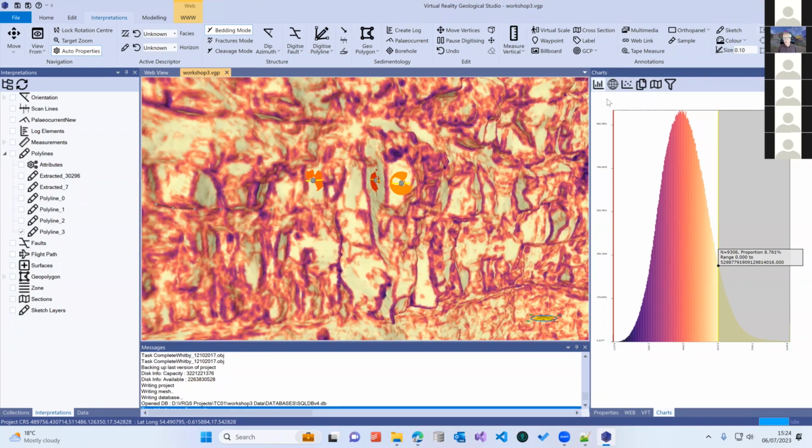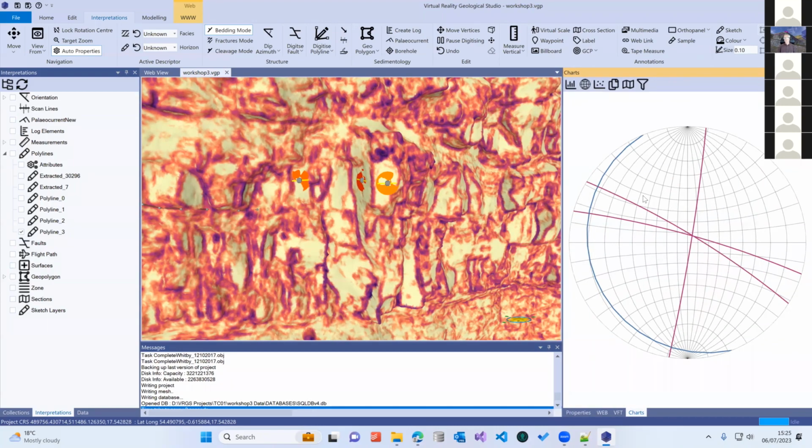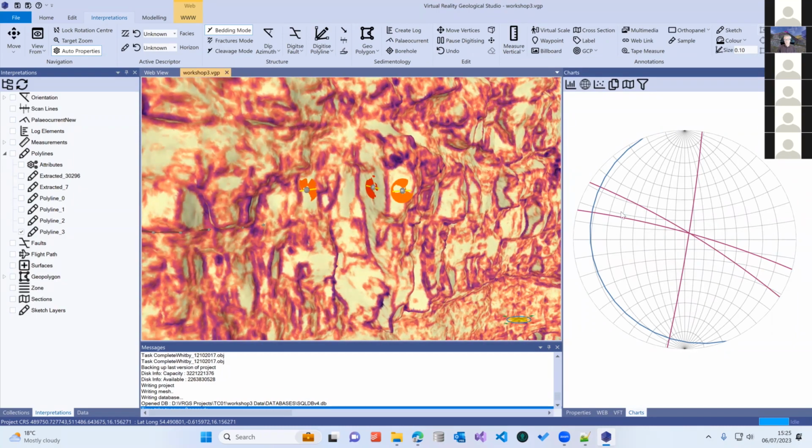On our charts tab here, we can also bring up a stereo net. Now, there are a couple of different ways of showing stereo nets in VRGS, but this display in the stereo net here, when it's in the charts tab, is tied to what is displayed in the 3D view.